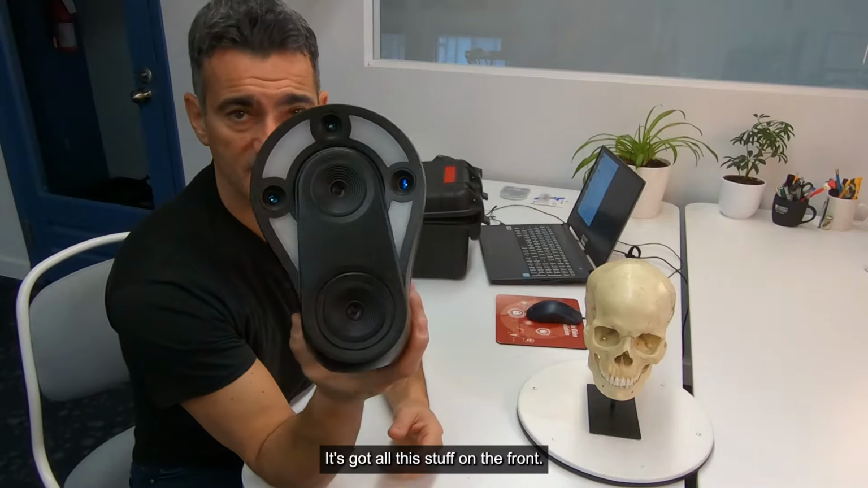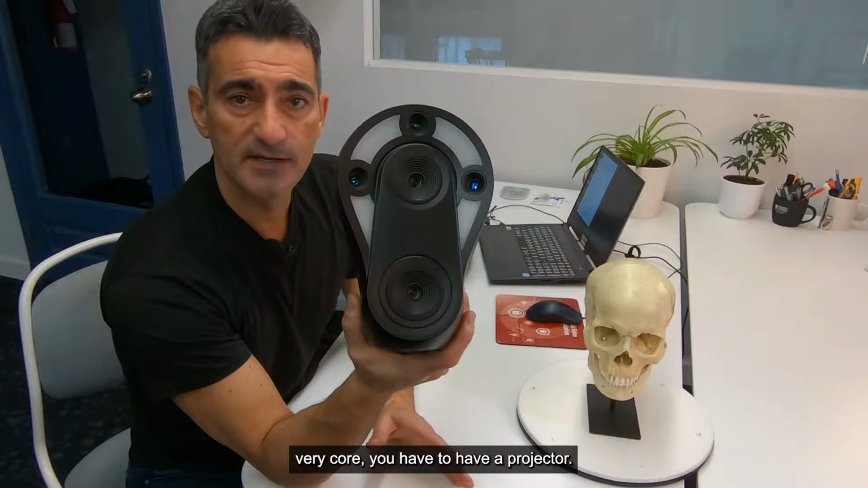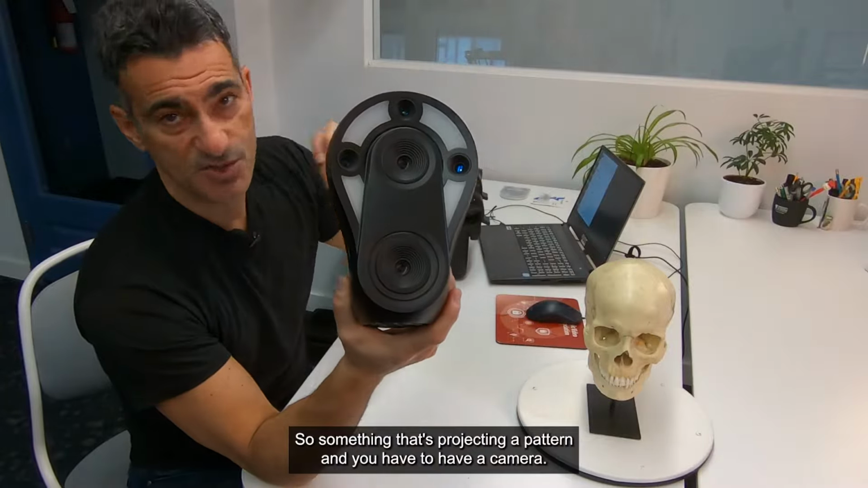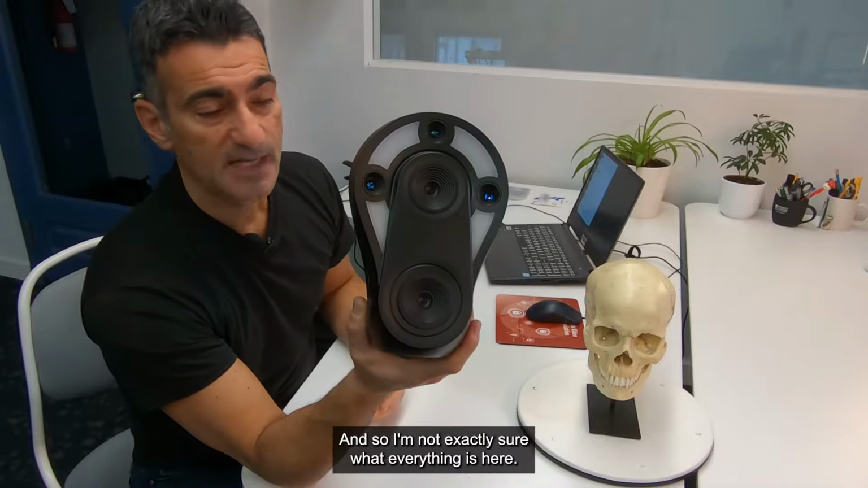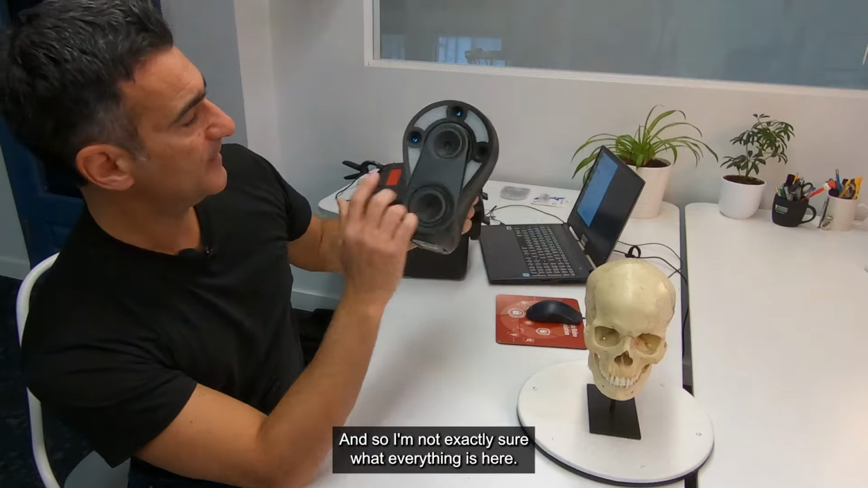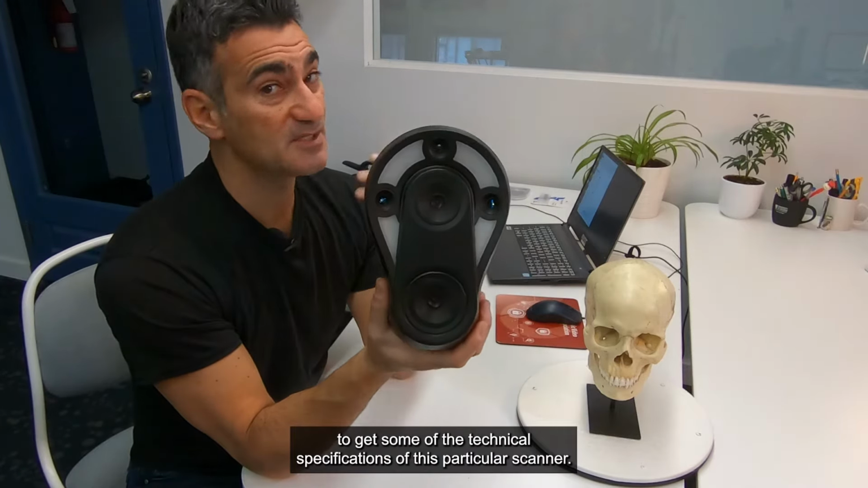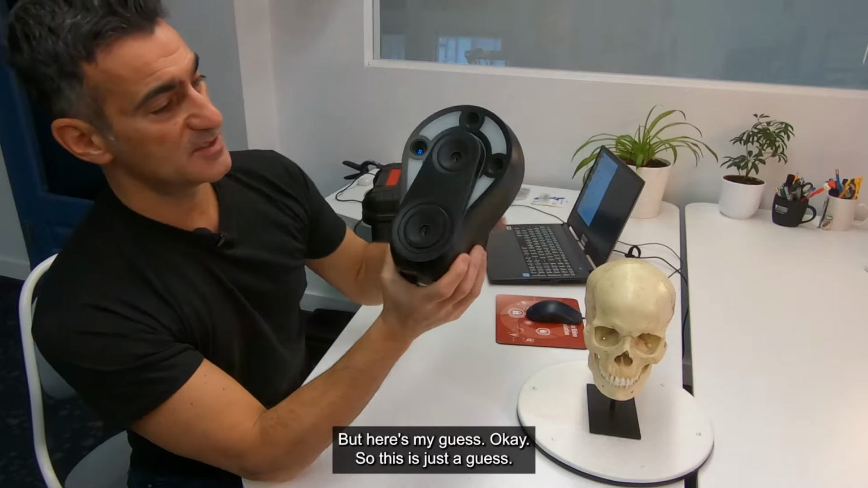It's got all this stuff on the front. Whenever you have a structured light scanner, at the very core you have to have a projector, something that's projecting a pattern, and you have to have a camera. I'm not exactly sure what everything is here. It's been a little difficult to get some of the technical specifications of this particular scanner, but here's my guess, okay? This is just a guess.